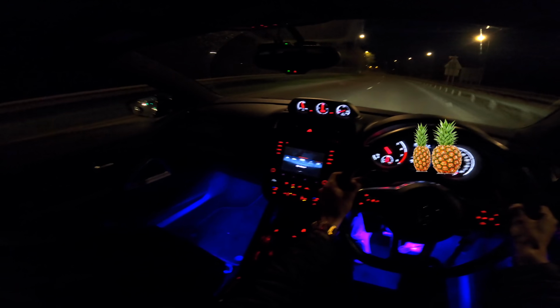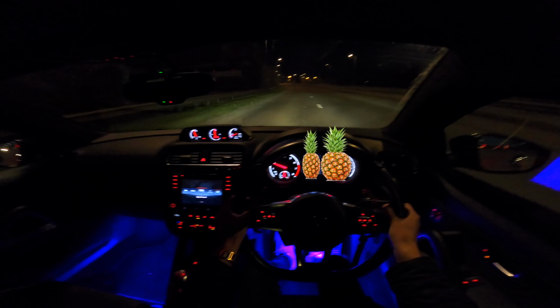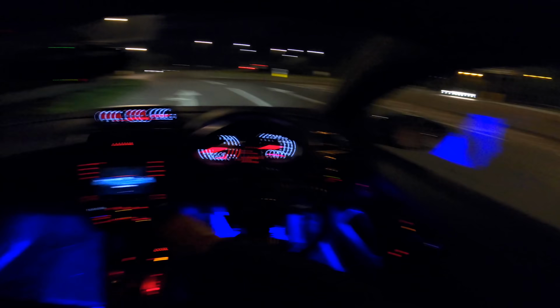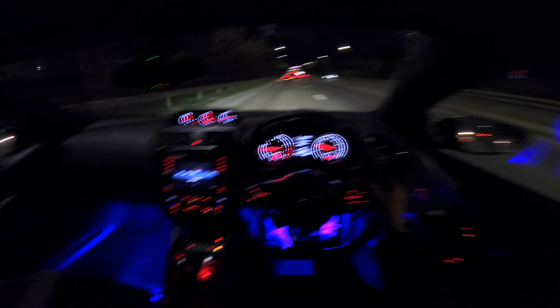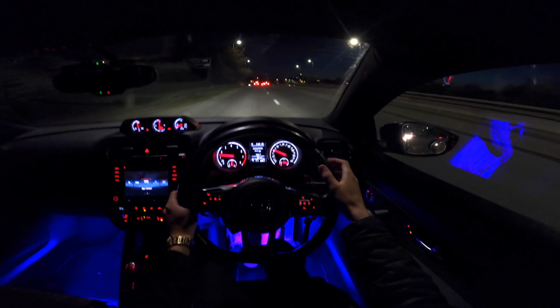Bruv, I'm flying. I'm fucking flying. Bruv, sport mode is no joke. Sport mode is no fucking joke, mate. That's an actual joke. You gotta remember, I come from a Corsa. Holy shit. I'm still starstruck at this. Like, this car's sick, mate.